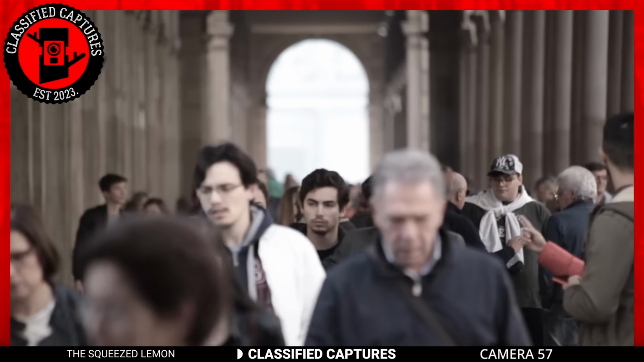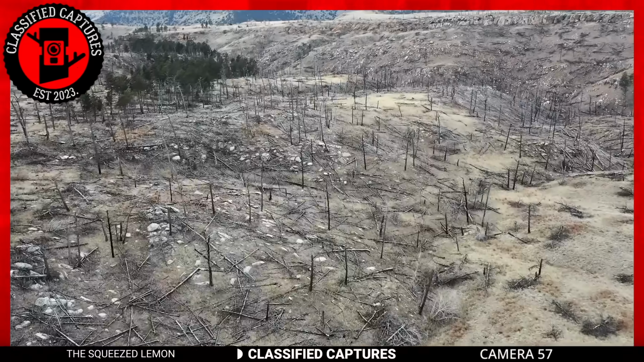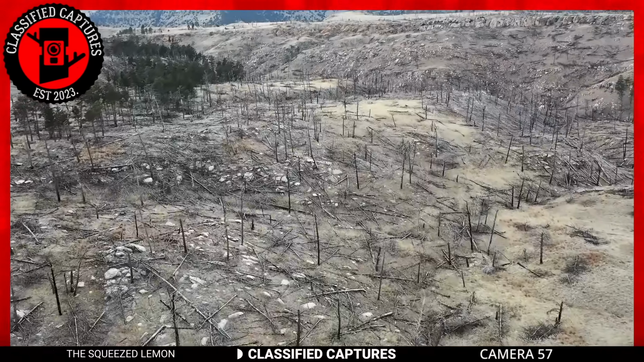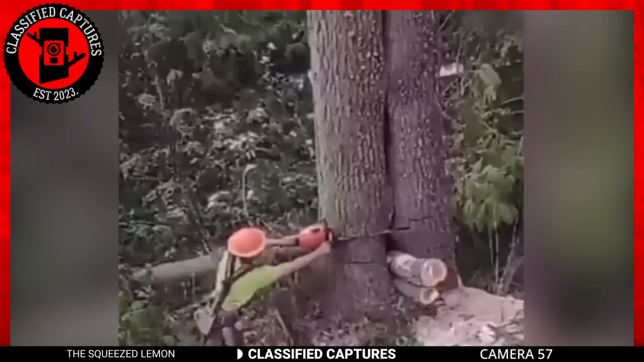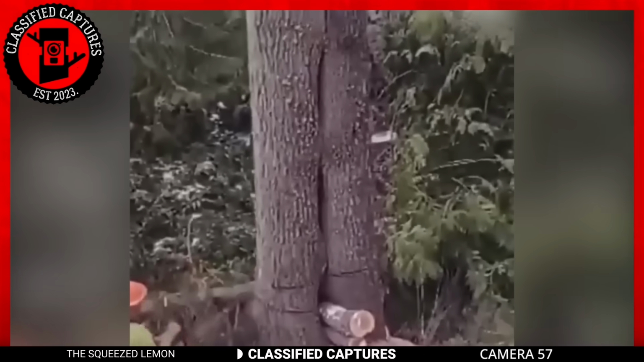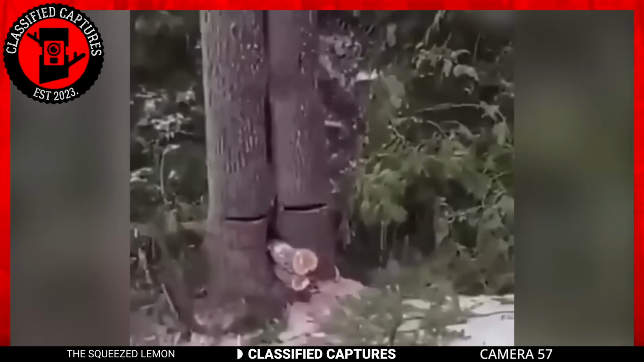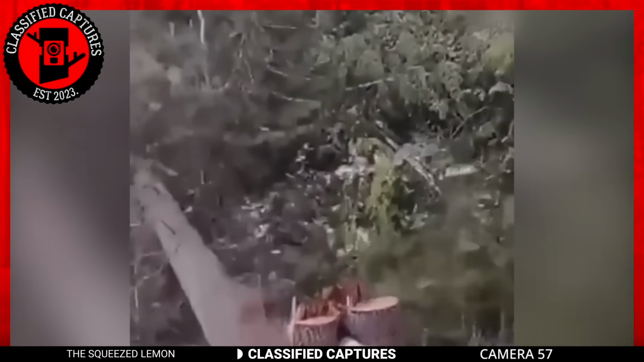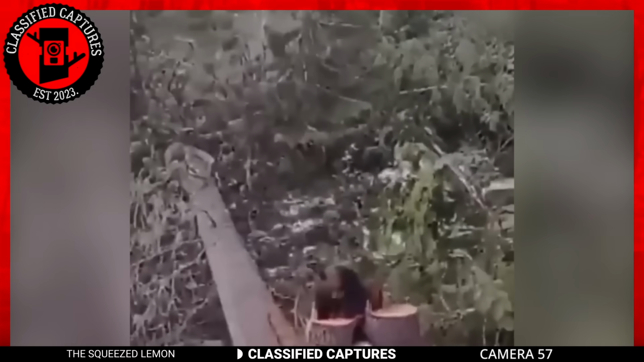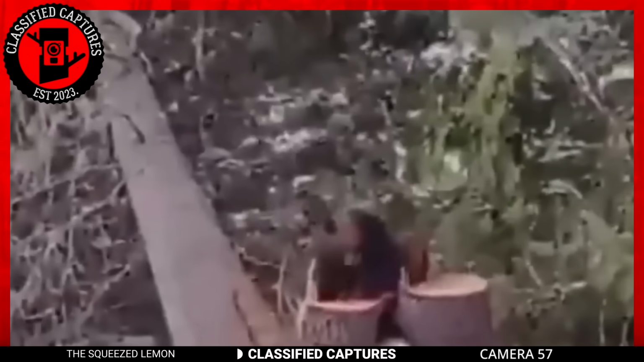Humans often forget that they share the planet with other creatures, and sometimes their actions can have unintended consequences for these animals. Such was the case in this video where a massive tree was being felled with a chainsaw, oblivious to the fact that animals were living in it. As the tree comes crashing down, a tiny bear cub emerged from the bottom of the remaining trunk. One can only imagine the terror it must have felt, suddenly finding itself exposed to the outside world.